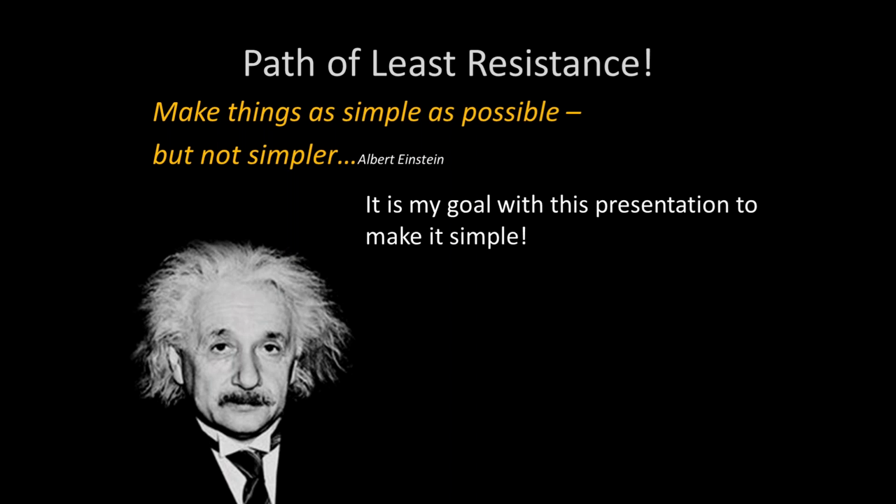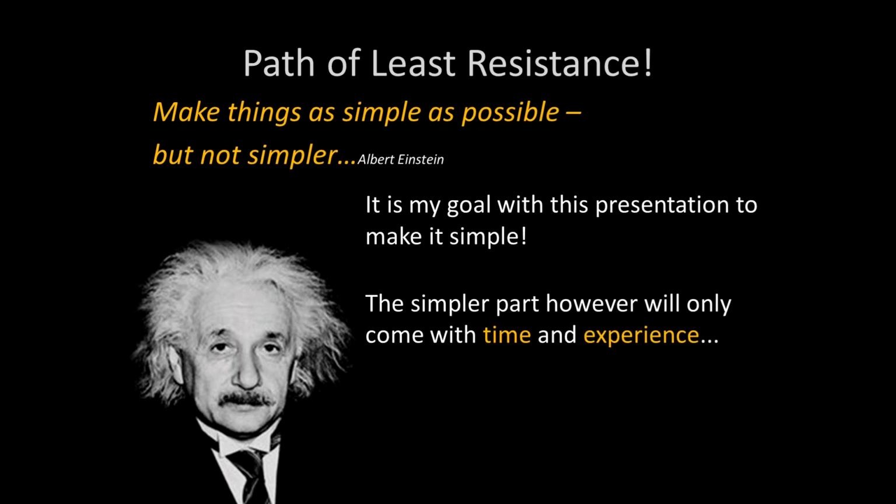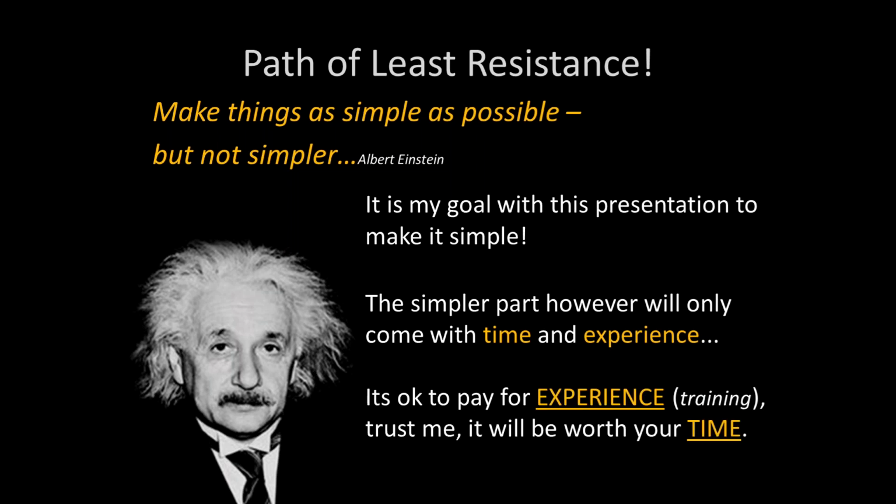I can't really make it that simple for you, but I want you to understand that trainings like this can give you more insight into how to move your business forward with these particular applications and tools. With time and experience, you will gain those. Many times you'll find that you're paying for time and experience, like your attendance at the Internachi national conventions, where you have experts in the field who will be training. It's good to invest your time in those events, because you can elevate your earnings by doing so.